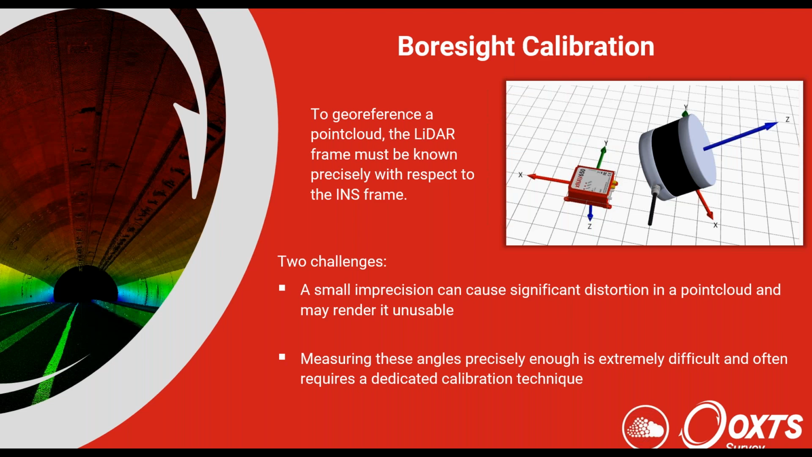And as we mentioned before, with the tiny errors in the IMU angle accuracy and how big a difference that makes to the resultant point cloud, the exact same thing applies here. It's the exact same principle. So you can imagine you've got errors between the two devices.